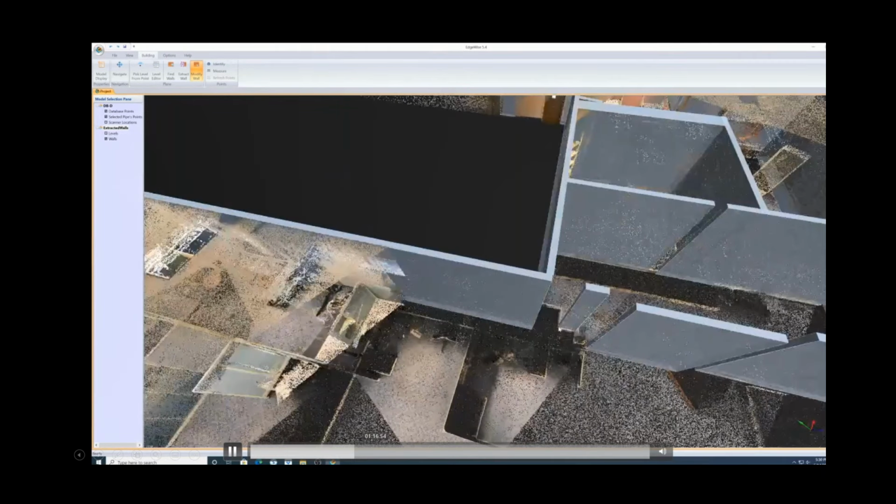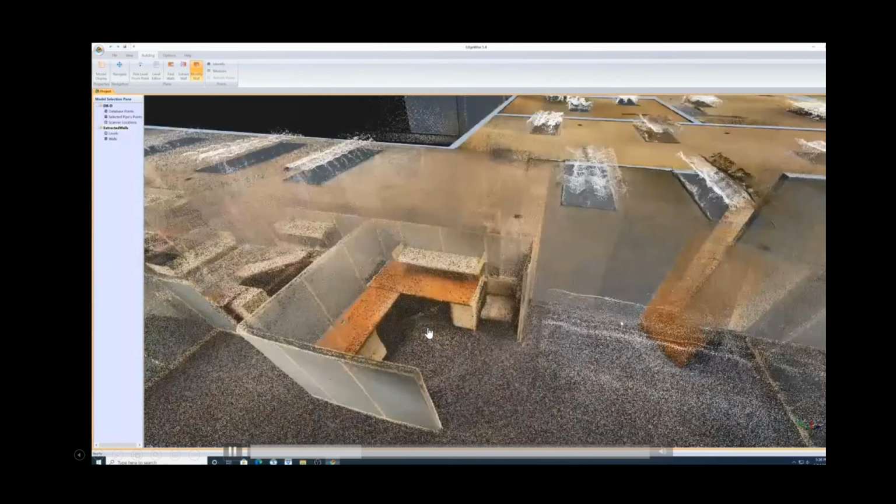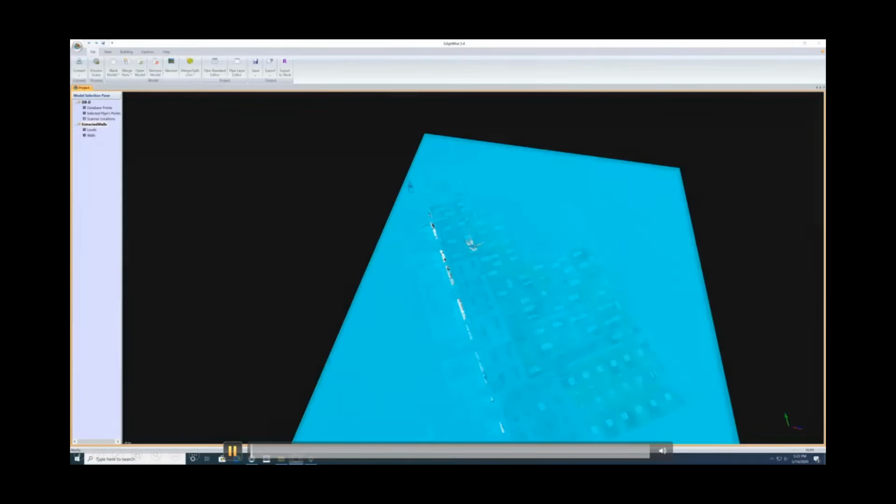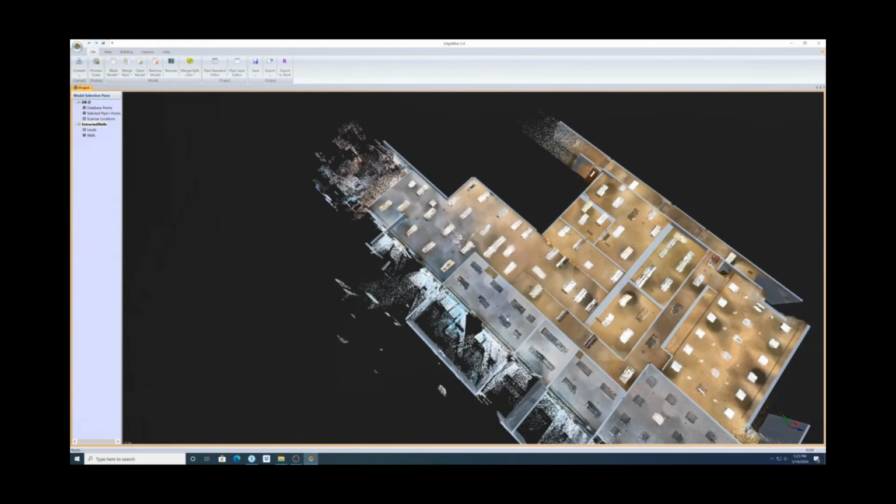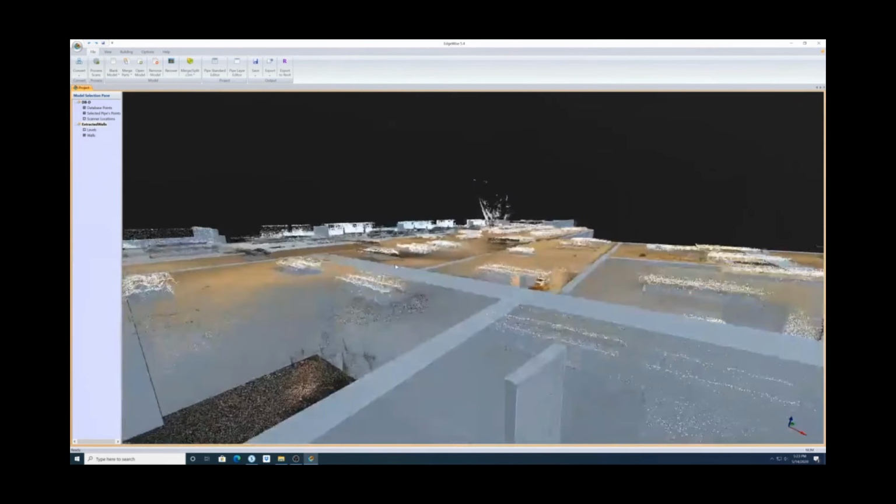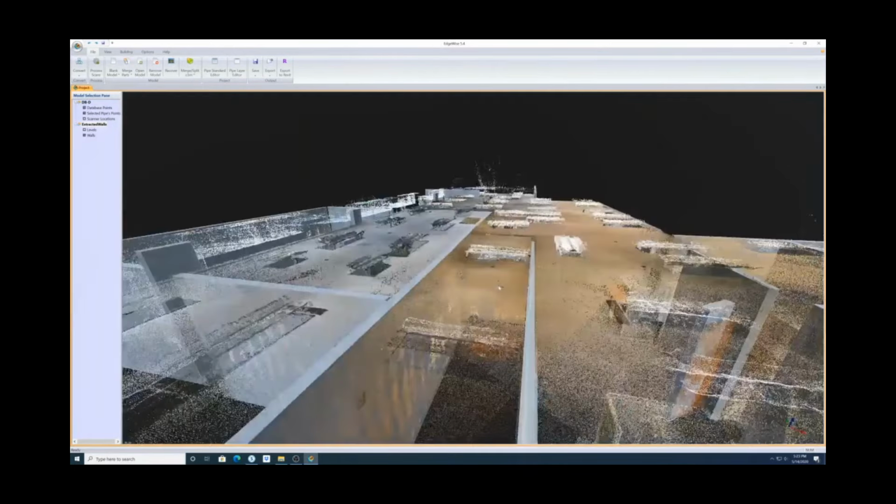I'll keep going. This is just kind of a preview of the tool. I've got another good one here. Kind of shows it a little bit cleaner with the points turned off, so you can see this is, again, just one small segment. This took about 30 minutes to auto extract.